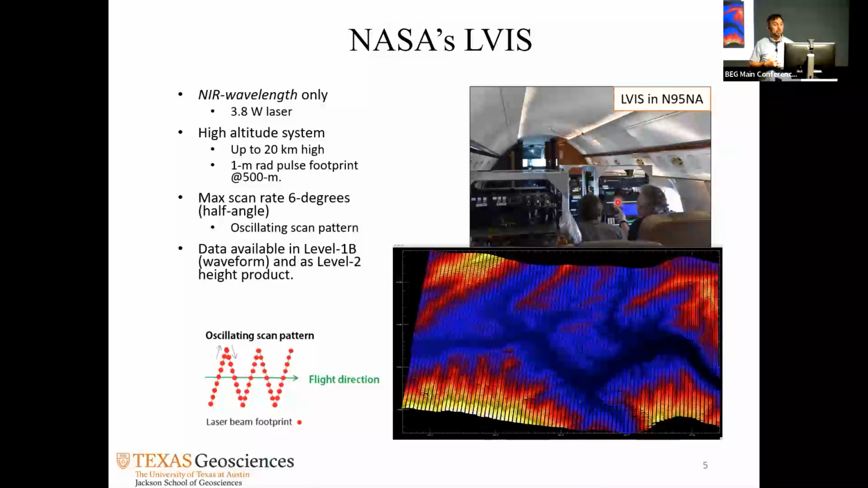But their laser is only near infrared. It only works in near infrared wavelength compared to Chiroptera. I'll talk about that. And their scanning pattern, we call this a zigzag oscillating scan pattern. It's basically like a Caesar. It goes like this, and not this.